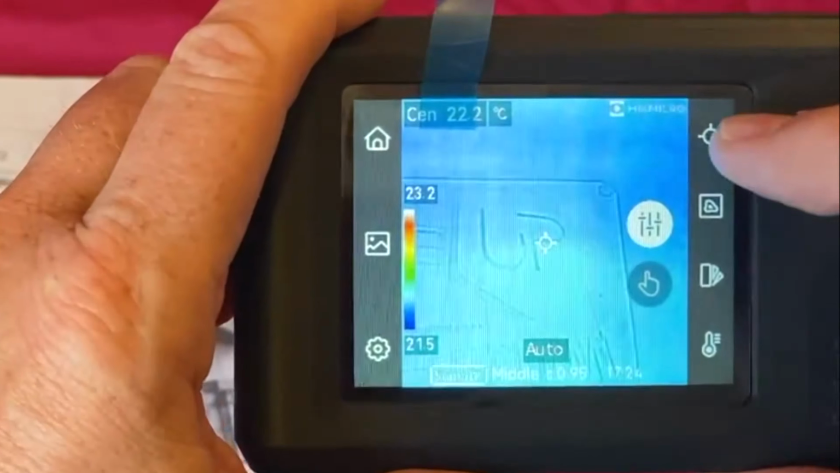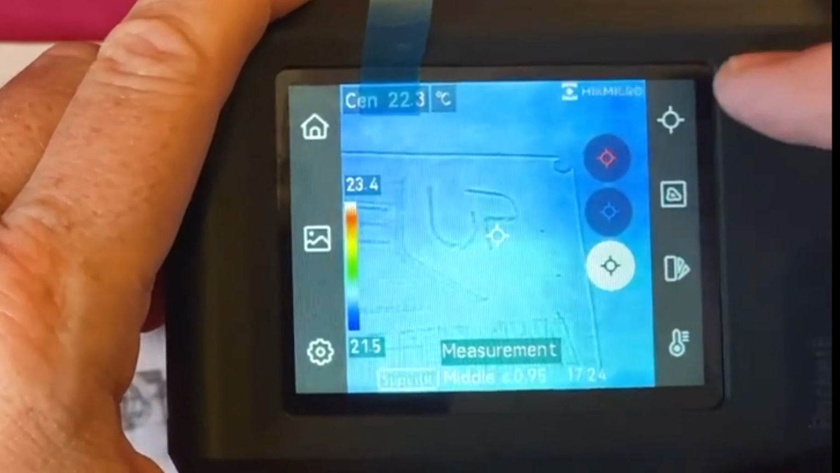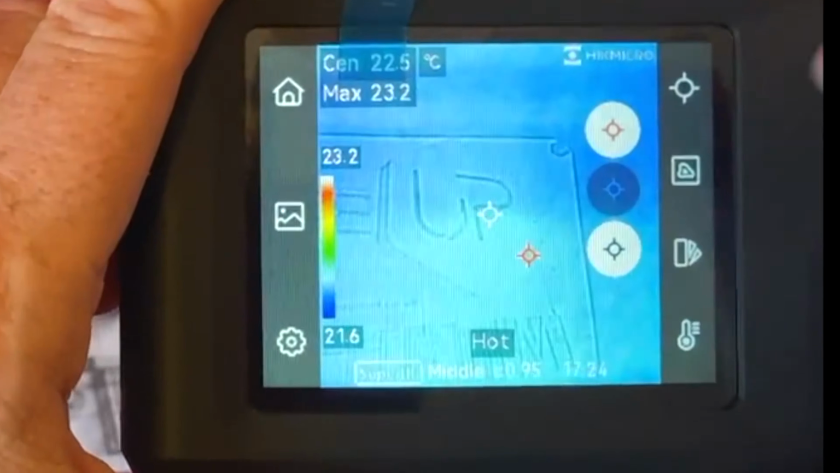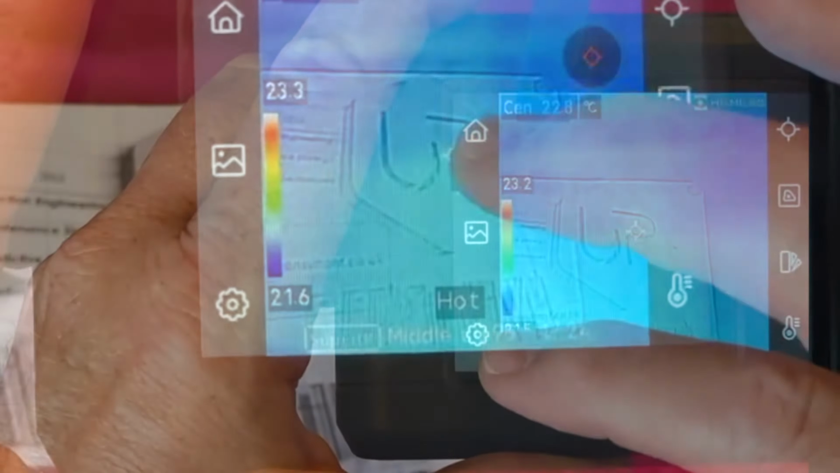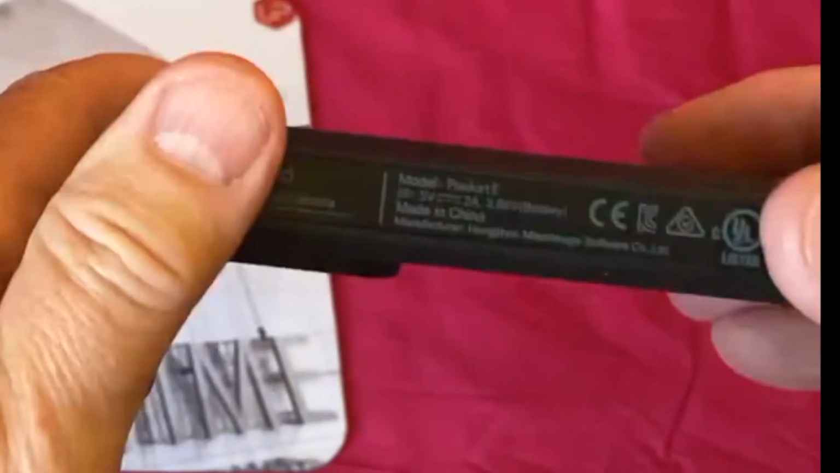So there's not much else I can tell you. You want to put those spots on, you go here, put hotspot on, it will include a hotspot. It comes up here. We'll take it off like that. Anything else to say? I don't think there is anything else to say.